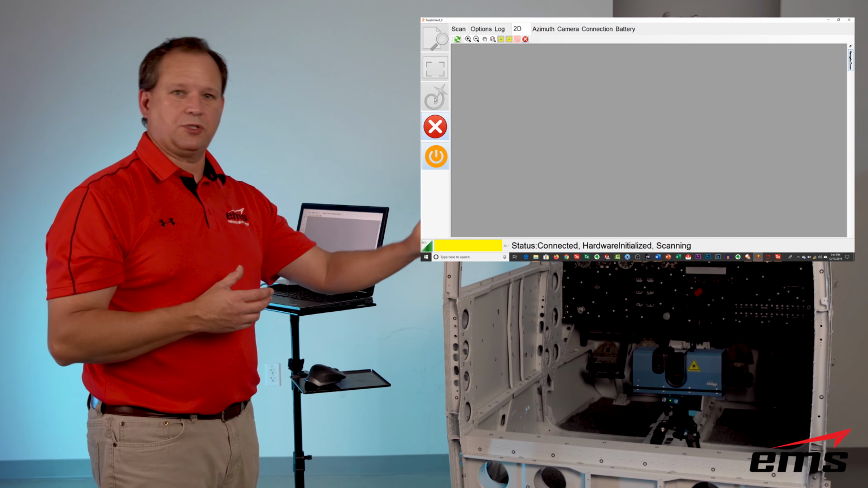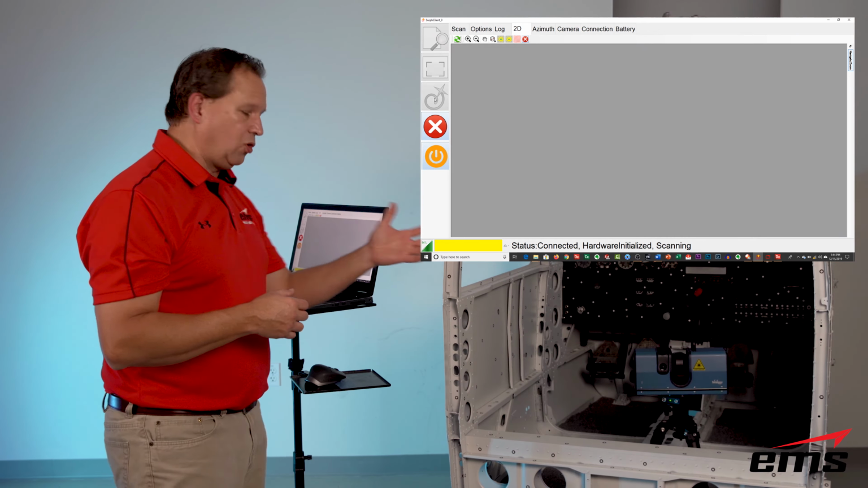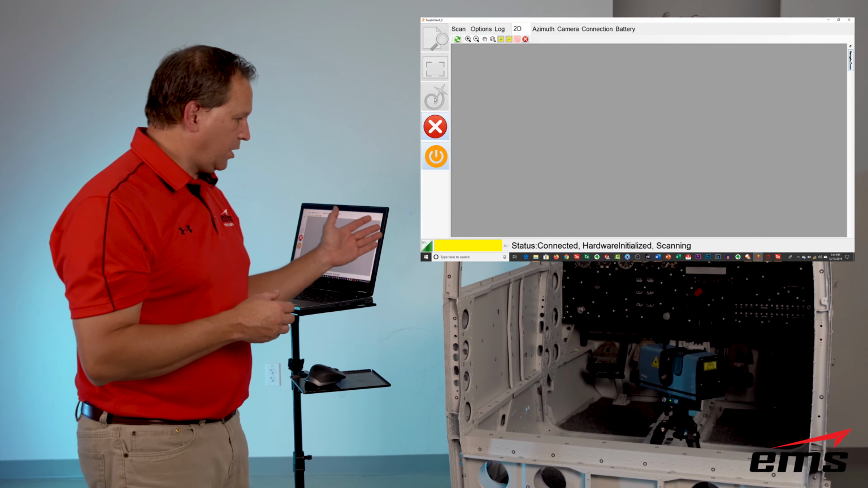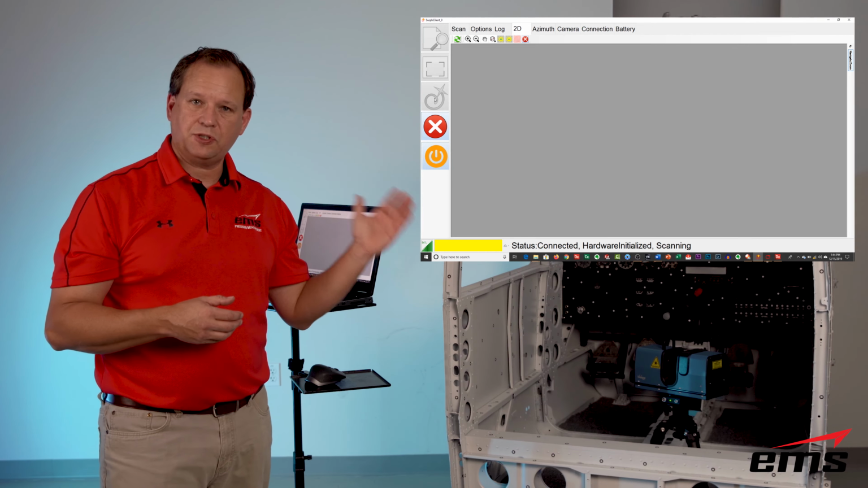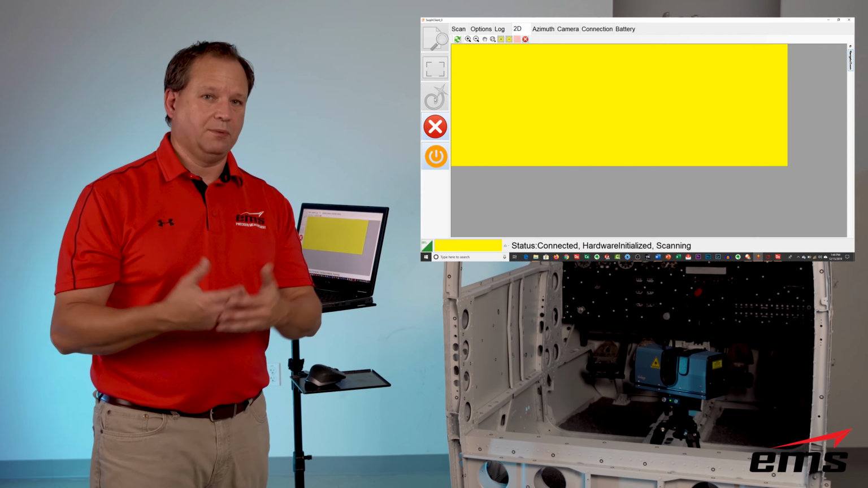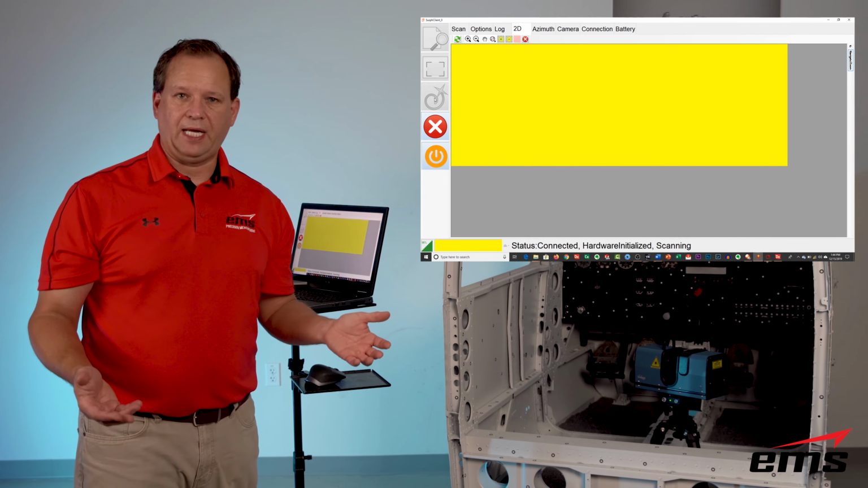And again, since we're just doing a 360 by 270, it's going to home itself, and then it'll start scanning. Now, as far as the scanning speed, it will vary with your lines per degree. So the more lines per degree, the longer it's going to take, the larger the file will get.